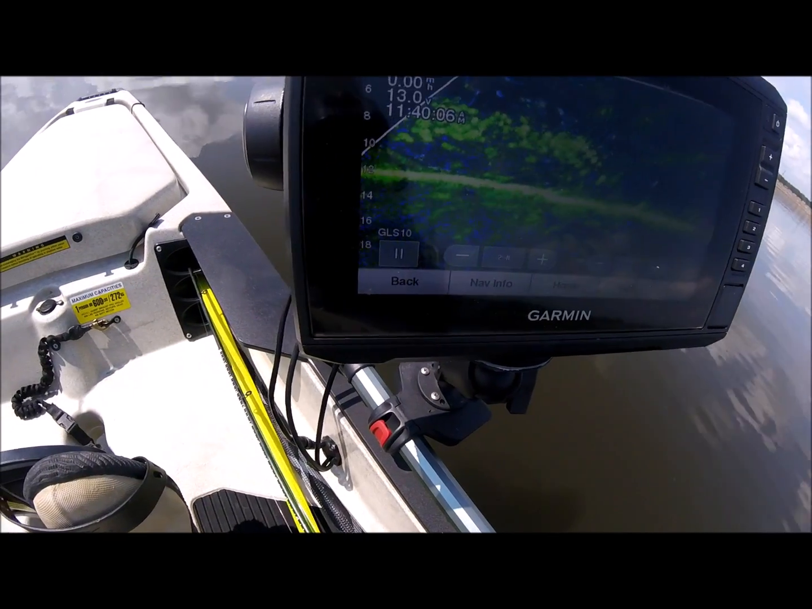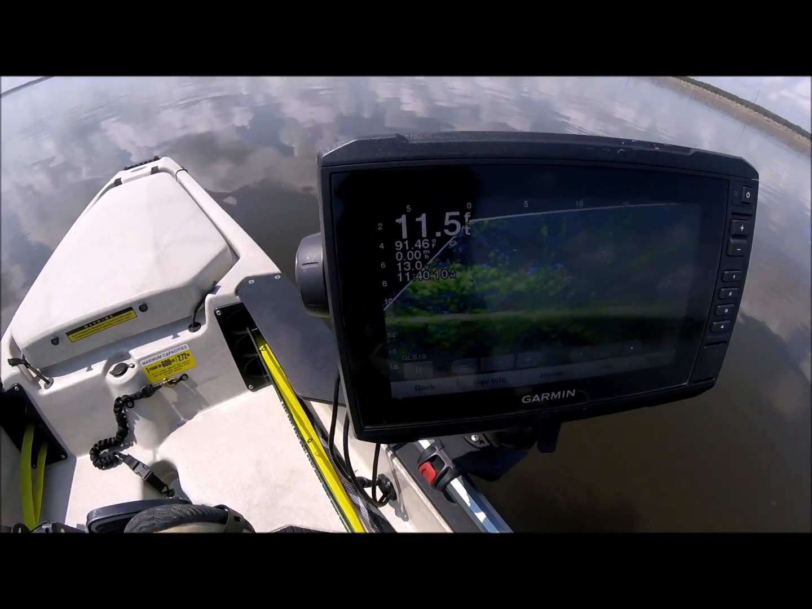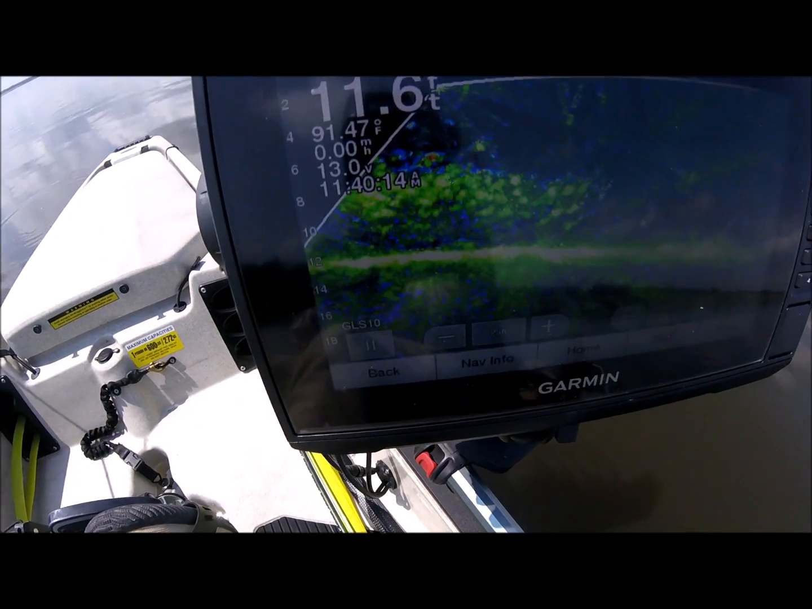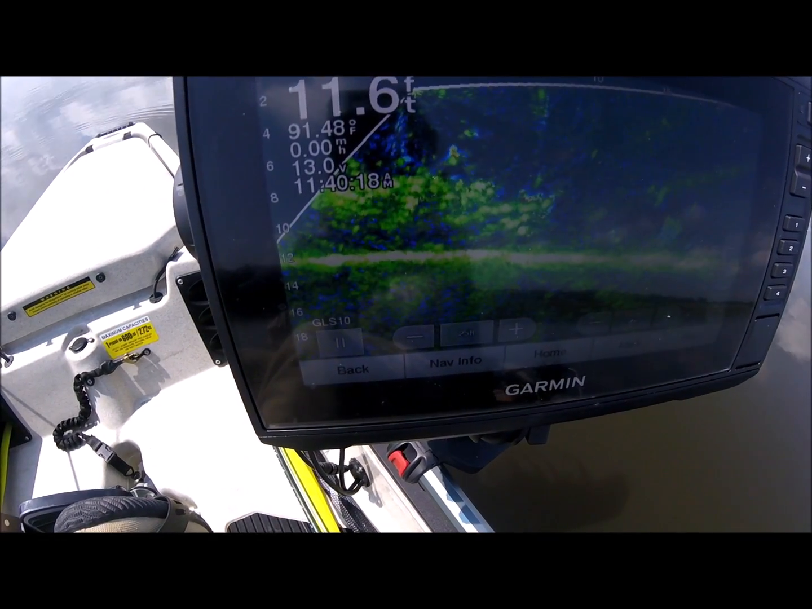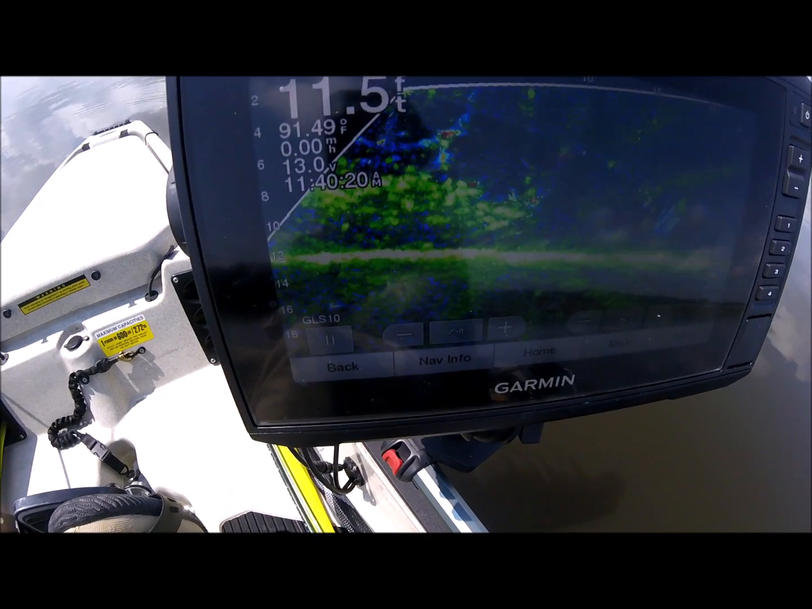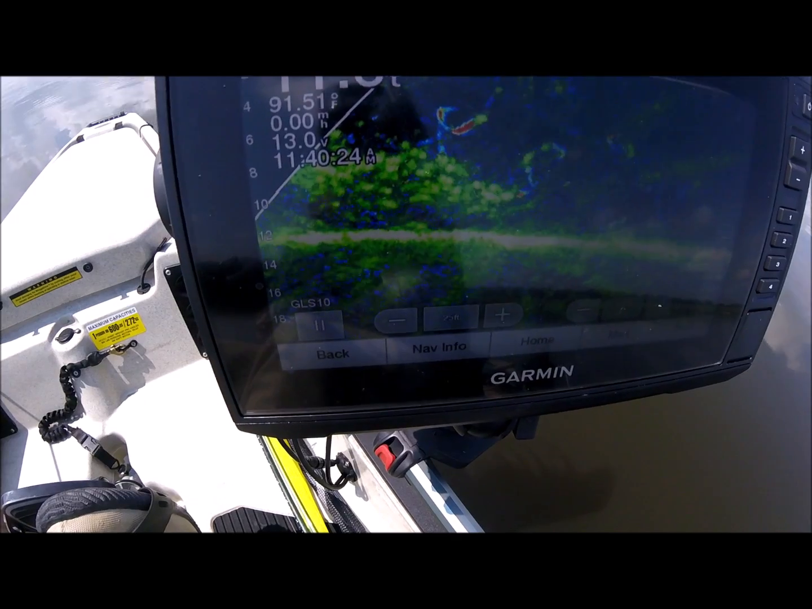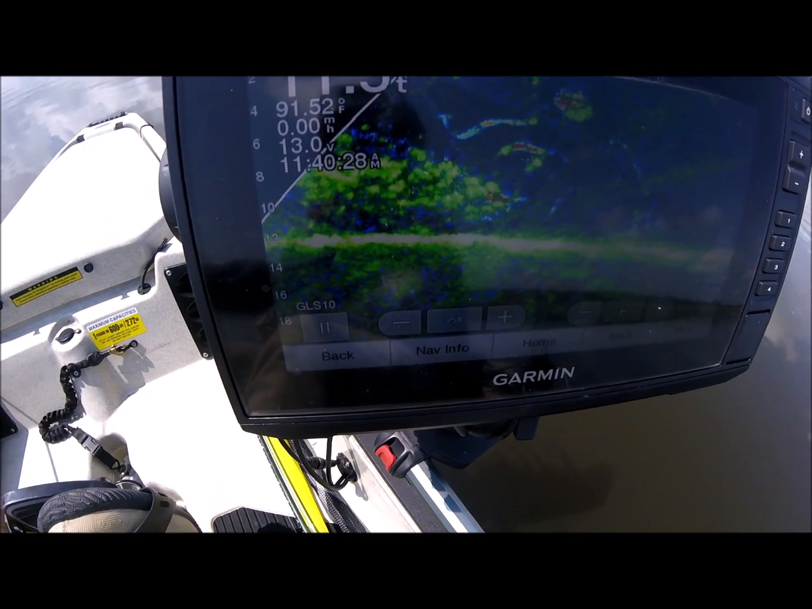Gotta do it again. Sorry. That's my jig coming down. He's coming up to it. Look like a pretty good sized fish. Another one swim past it.